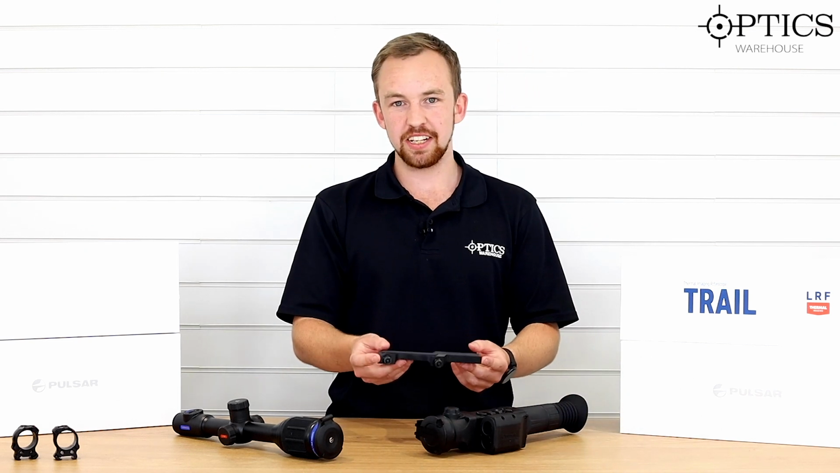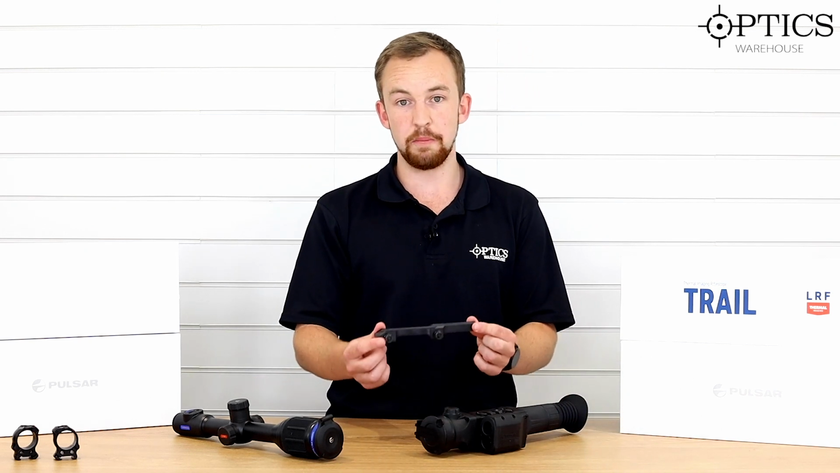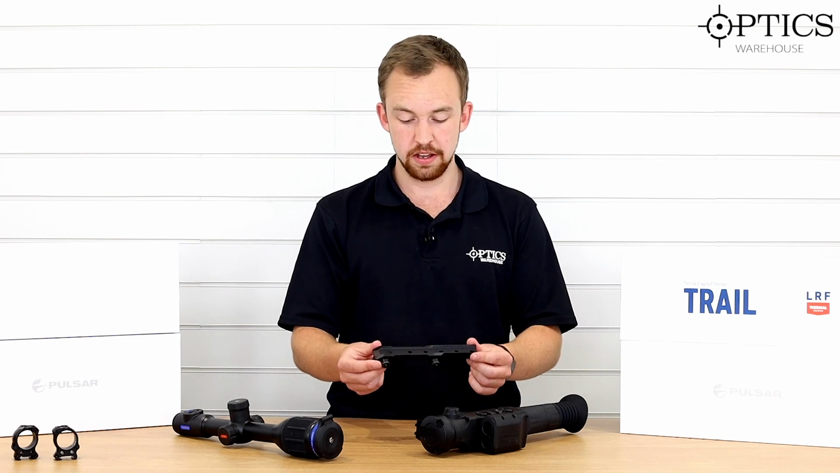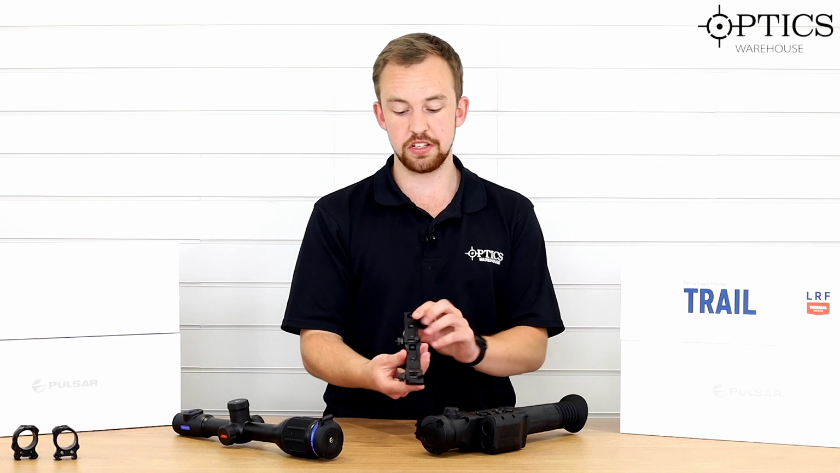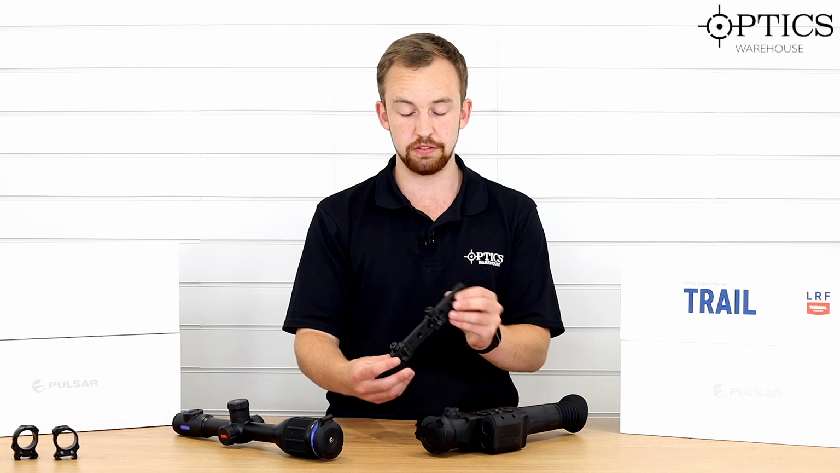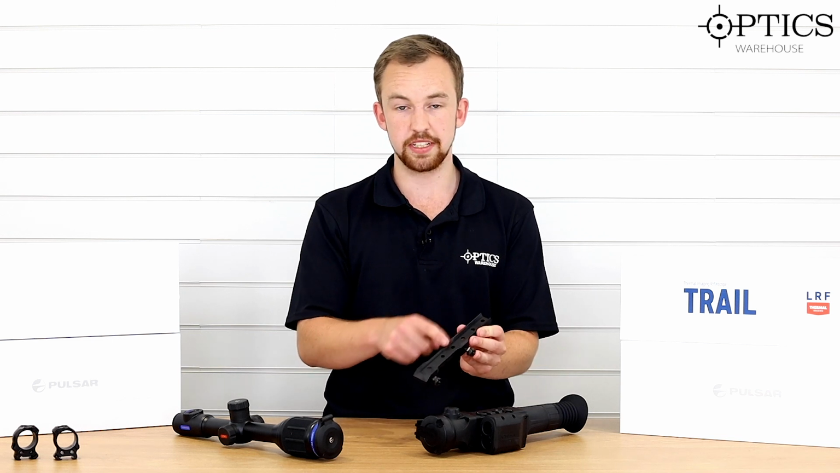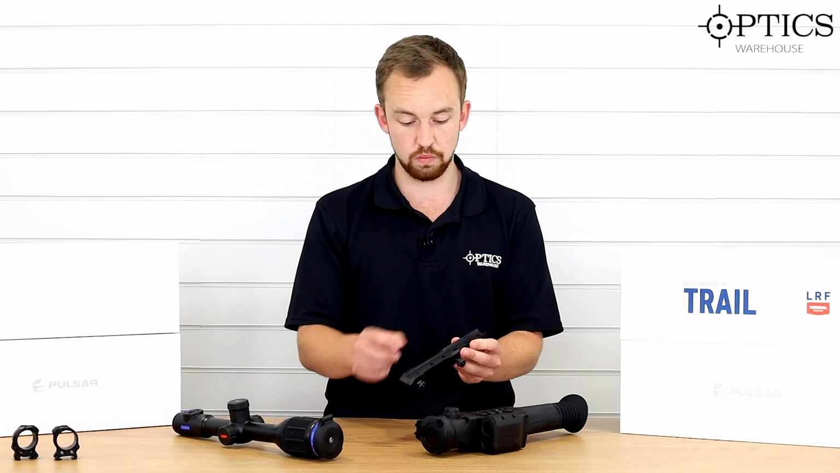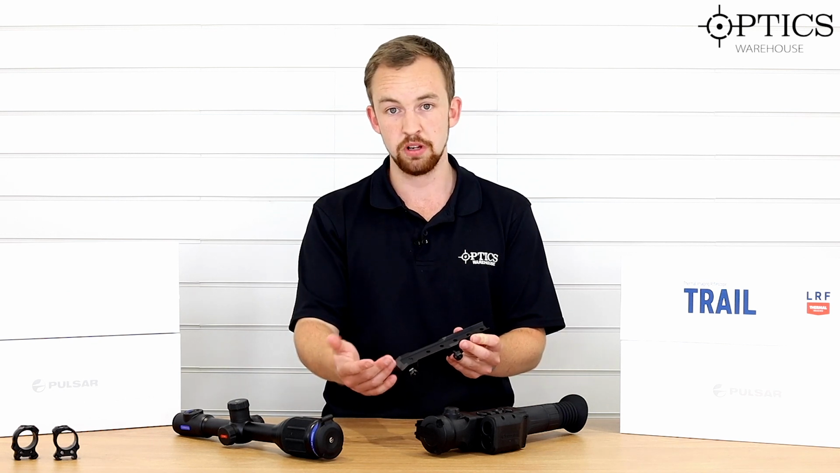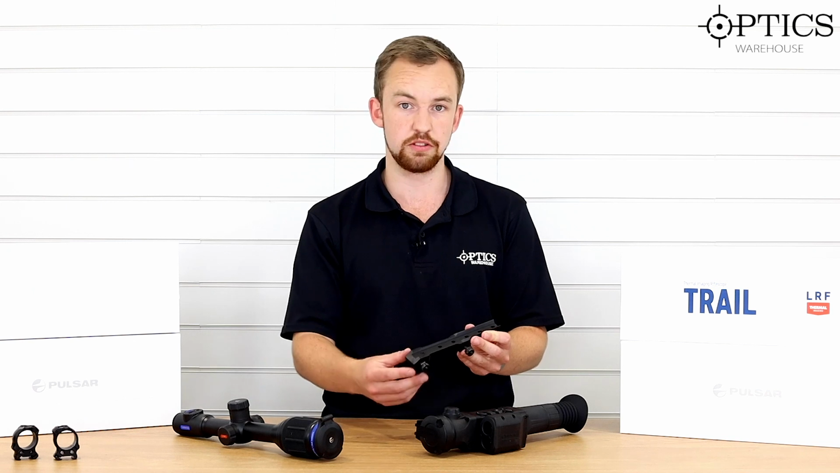In terms of mounting, this is the standard Pulsar one-piece rail, as you may have noticed on our N450 LRF video the other day. It fits straight onto a Picatinny with your adjusting pieces here, very easy to use, just screw on, screw off. Then you have various hole spacings so you can decide where exactly you want it in terms of your eye relief, what's best balanced for your rifle, and what's best for you in the whole situation.